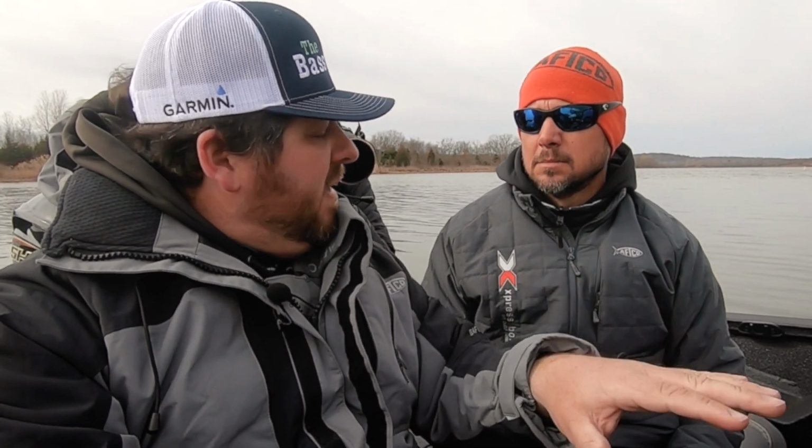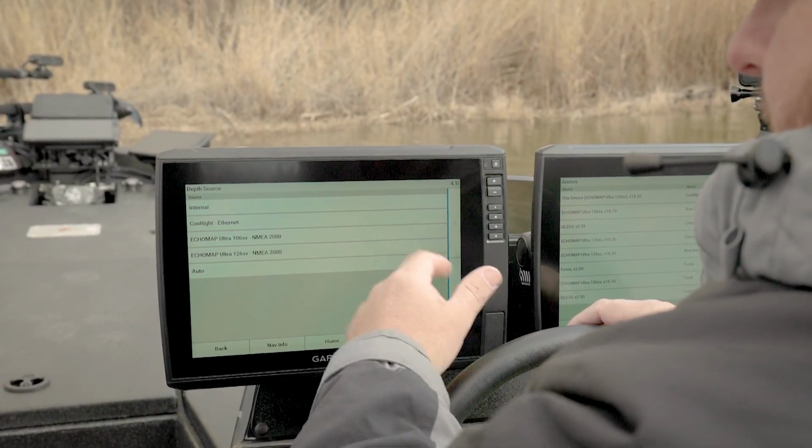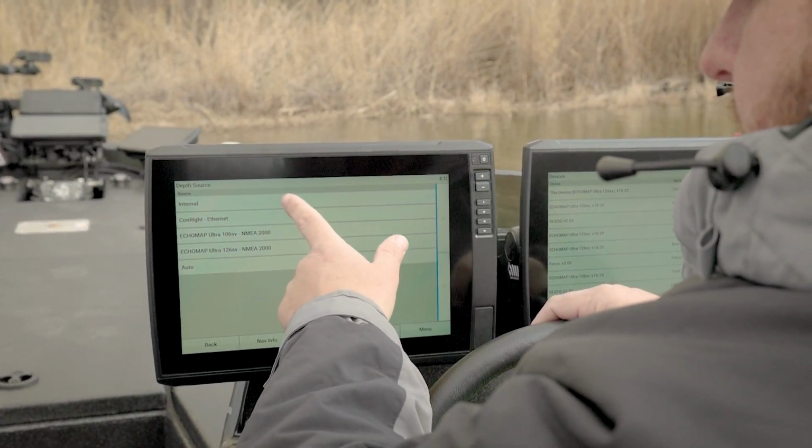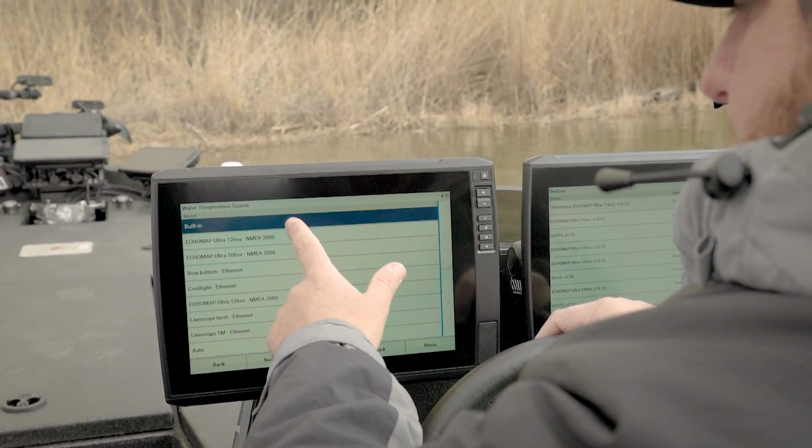In a worst case scenario, if left in auto, it might start trying to read off a transducer that's not even in the water anymore, and we don't want that. So I always go in and say built in, that way we've got better control of what's going on. And then depth, again, same thing, internal, water temp, built in.